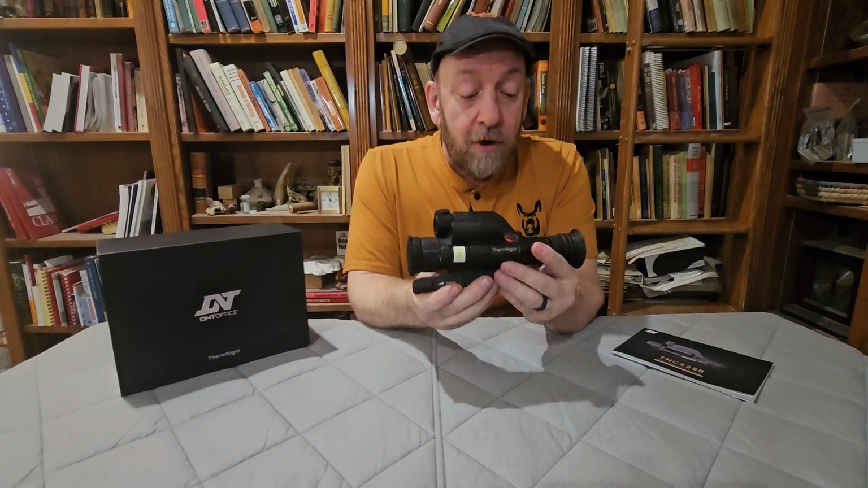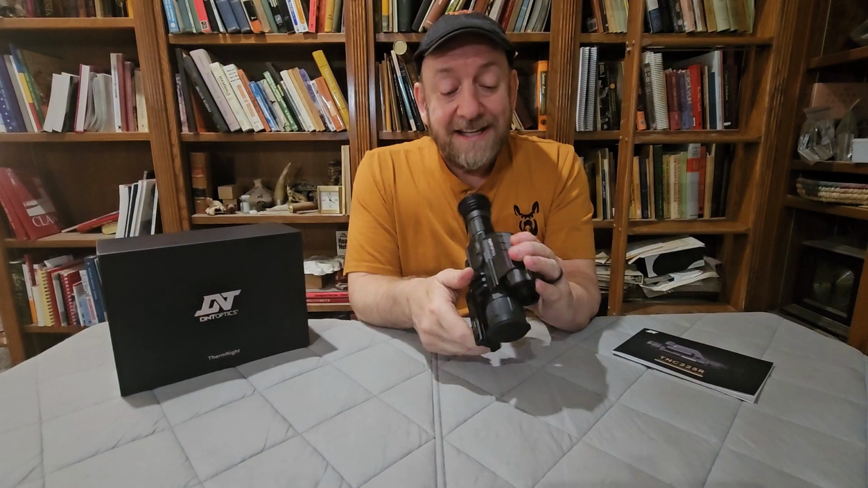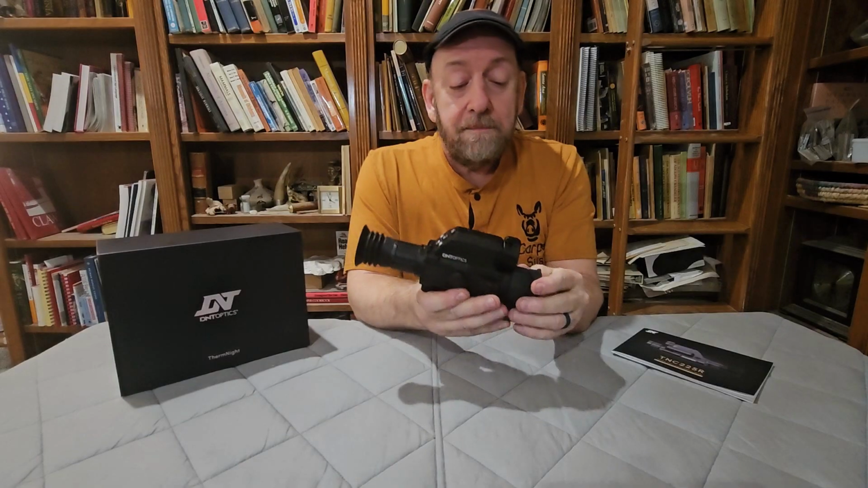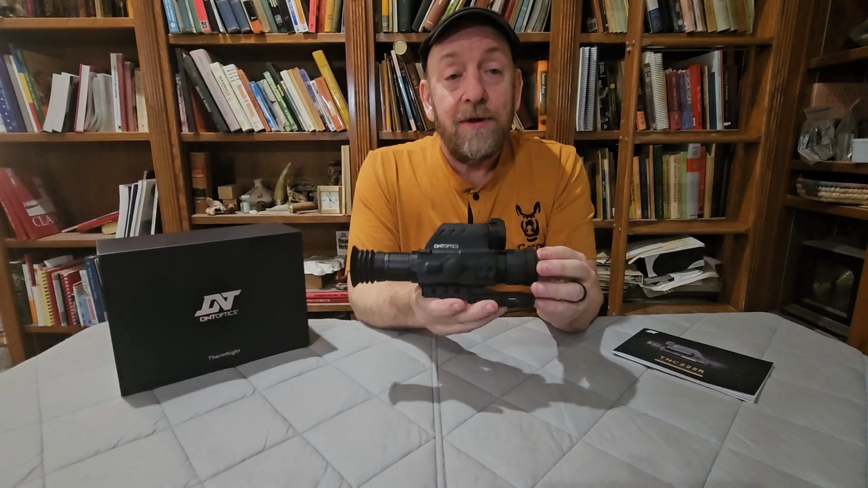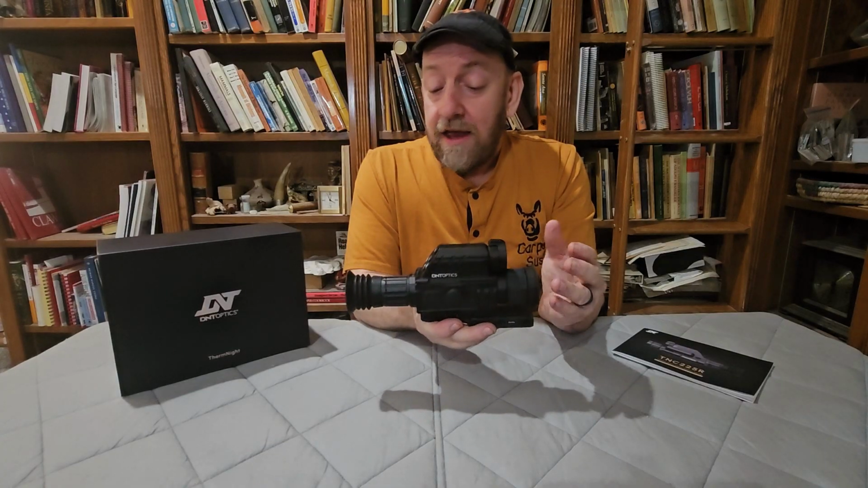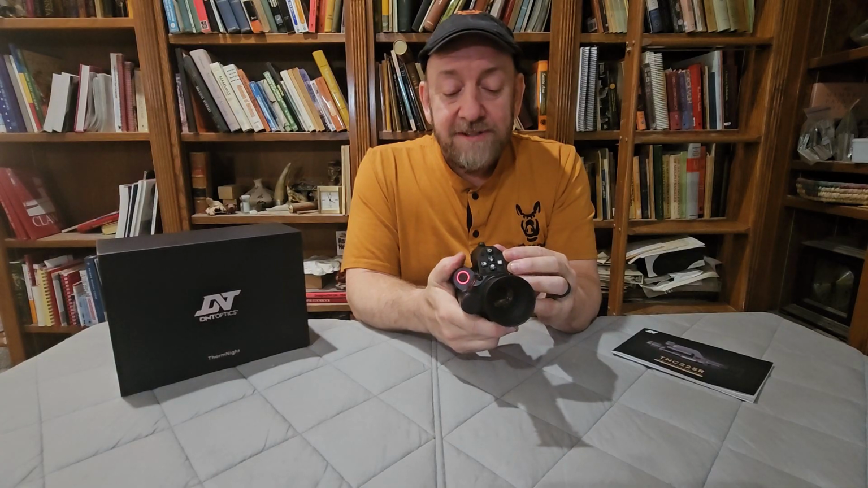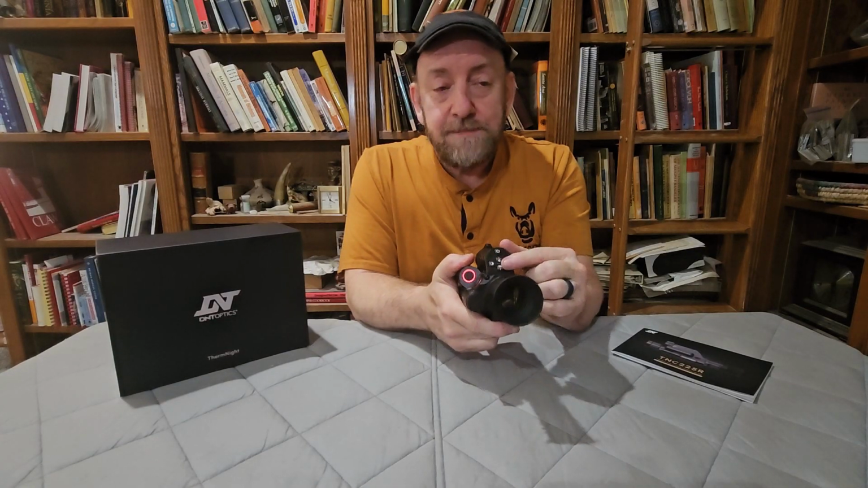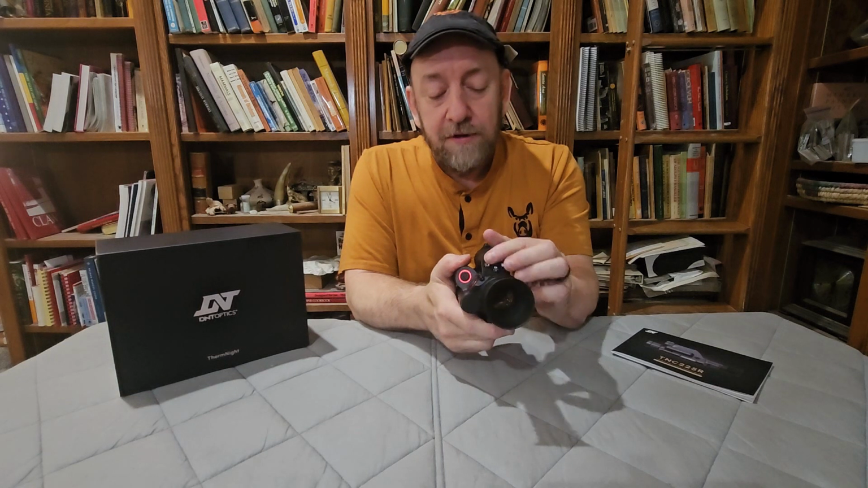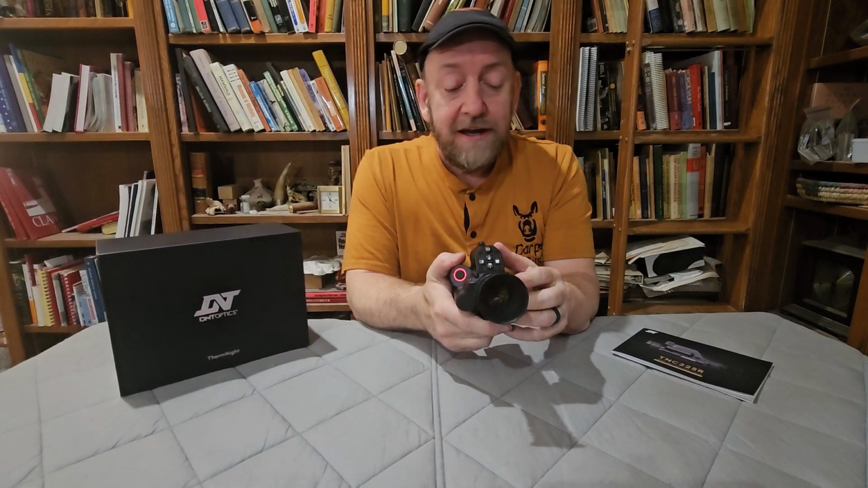Overall, I like this scope a whole lot. There's nothing about it in and of itself that I see as being a reason to not buy it if you're interested in an optic with these sorts of capabilities. Everything works and works fairly well. I can't stress that enough. It is complicated, as I've said, and you do have a problem with touching these buttons and being able to feel them when you're wearing gloves, but you've got a nice blue light here that lets you know where the control panel is, and you can index off that light in order to find the buttons more easily if you need to do that.